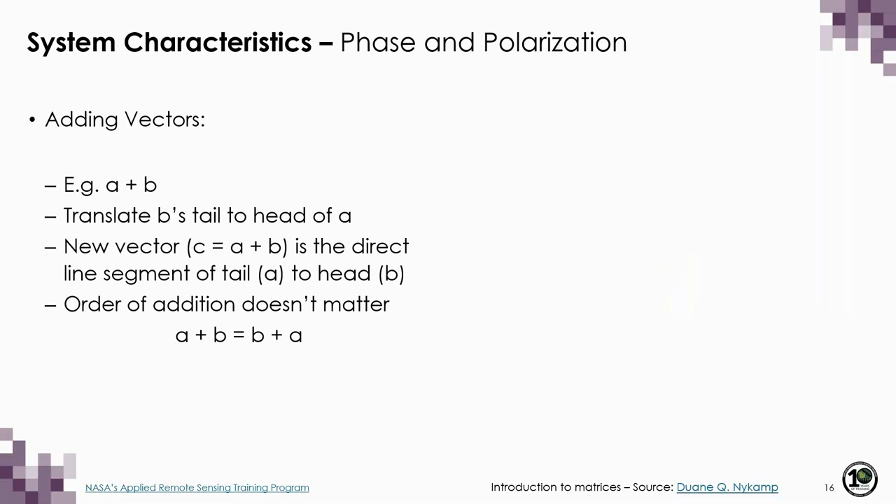Vectors can also be added together really easily. Here I'm showing you two different vectors, A and B, and adding these is really just the equivalent of translating B's tail to the head of A. Then the new vector, represented by C, is the direct line segment from the tail of A to the head of B. And what's really interesting is that the order of addition doesn't matter. A plus B is equivalent to B plus A.